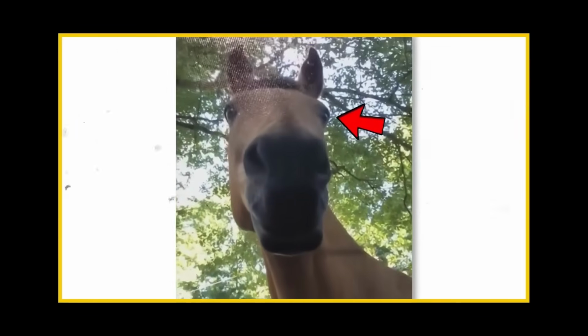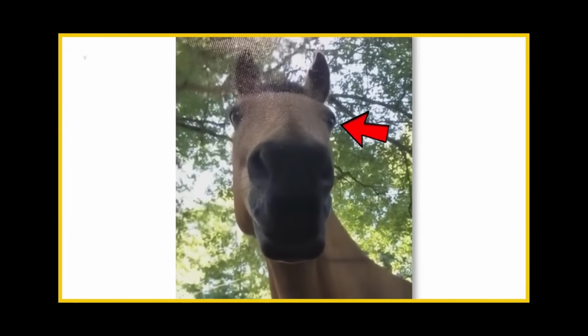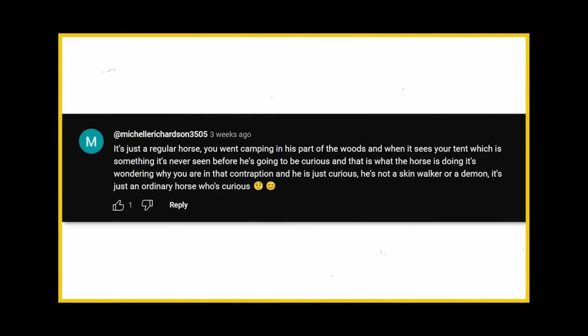But people have had similar experiences, and their opinion about it is interesting. It's just a regular horse. You went camping in his part of the woods, and when he sees your tent, which is something it's never seen before, he's going to be curious. And that is what the horse is doing. It's wondering why you are in that contraption, and he is just curious. He's not a skinwalker or a demon. It's just an ordinary horse who's curious.